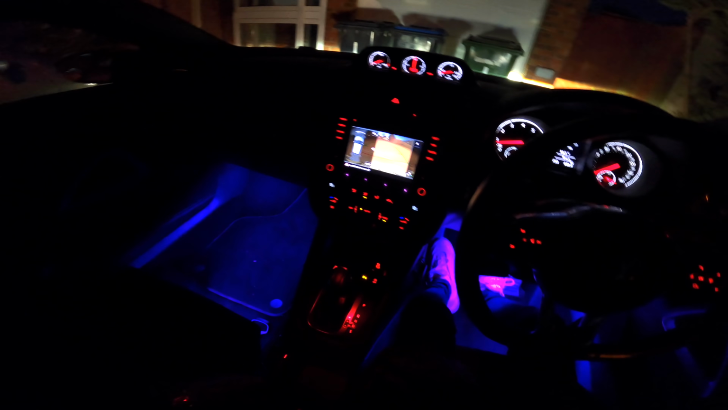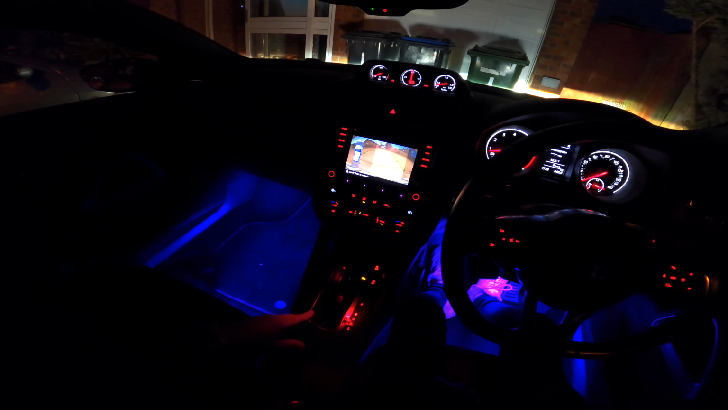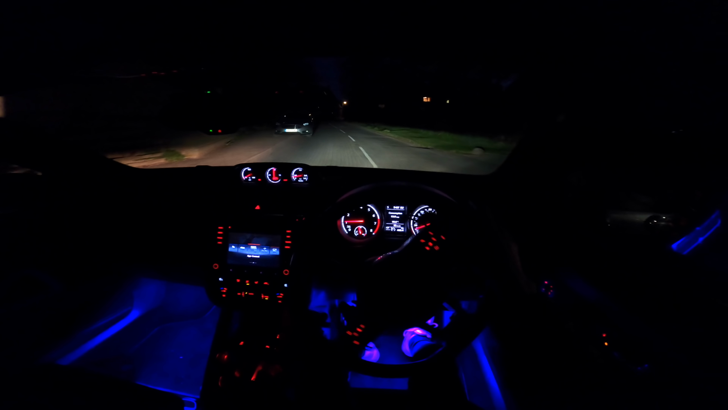Anyway, let's actually whack it in reverse. So you put on brake and then into reverse, and then you've got the reverse camera there that senses your finger when it comes close. Okay, all right then, boys.